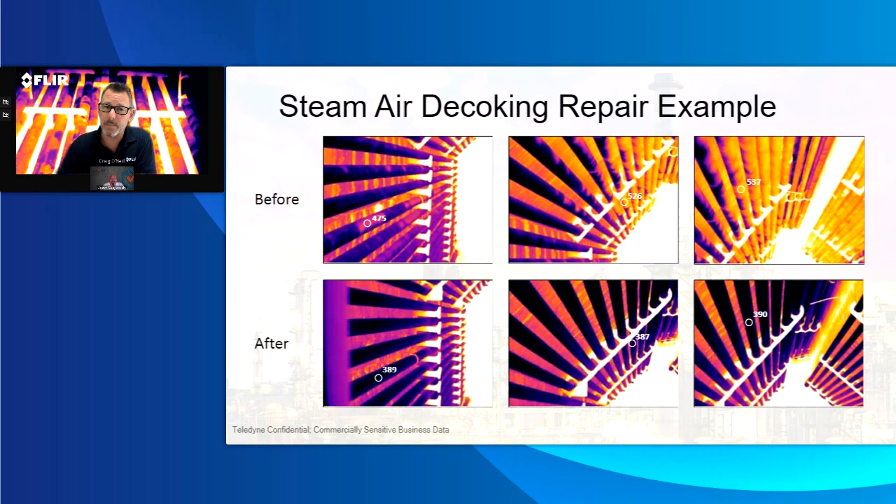What they did is they did a steam air decoking process and went back out with the camera and took the exact same imagery, right? Now the numbers are 389, 387 to 390, and you can see the clean imagery. All of these images have the exact same level and span, the minimum temperature and the maximum temperature exactly the same, and I tried to put the temperature spots as close as I could on each different image. I think that in this case the before and after shows the effectiveness of being able to know where to go clean, when to go clean, and how to use the furnace camera, right?